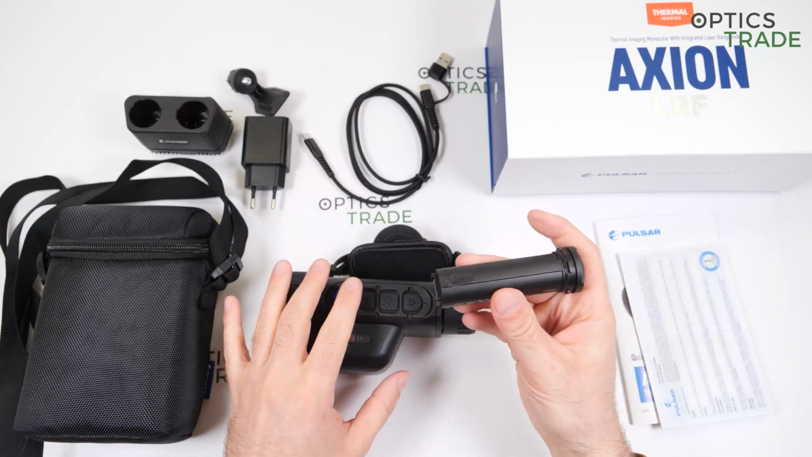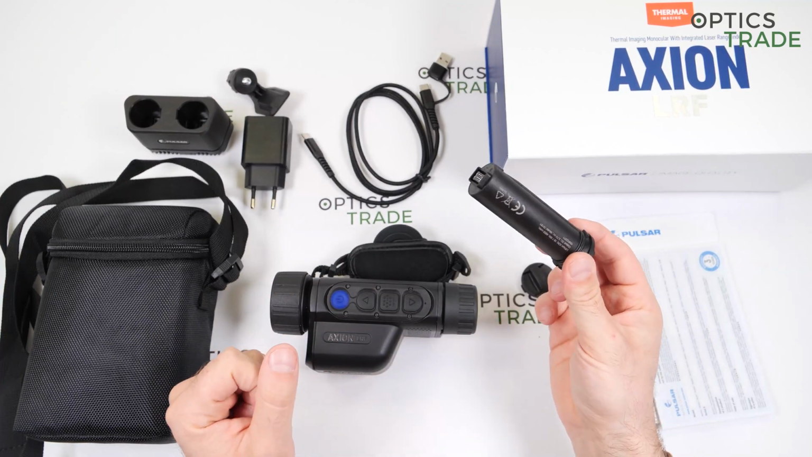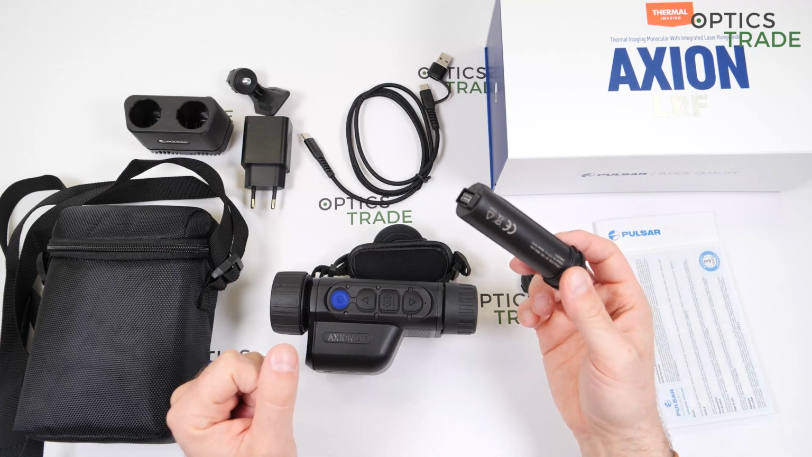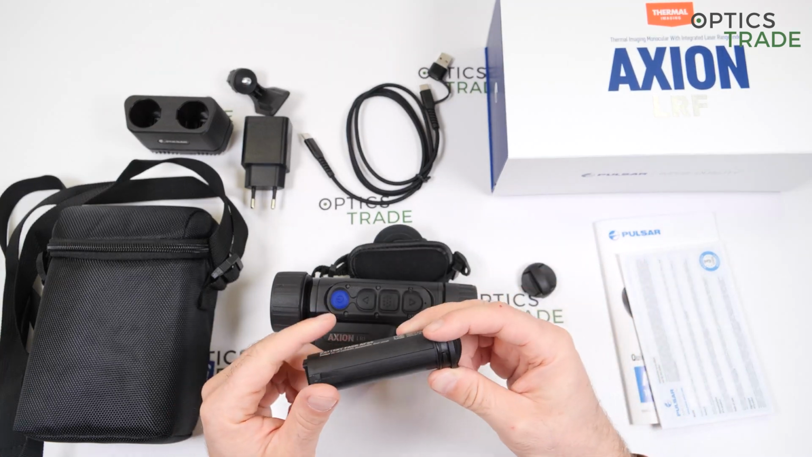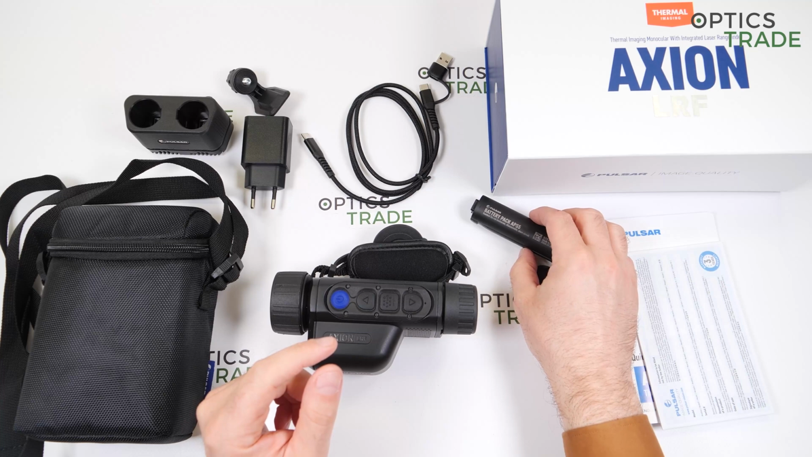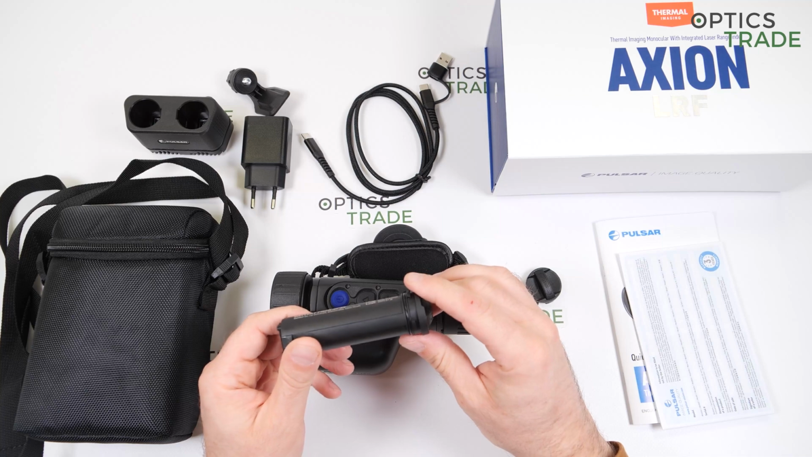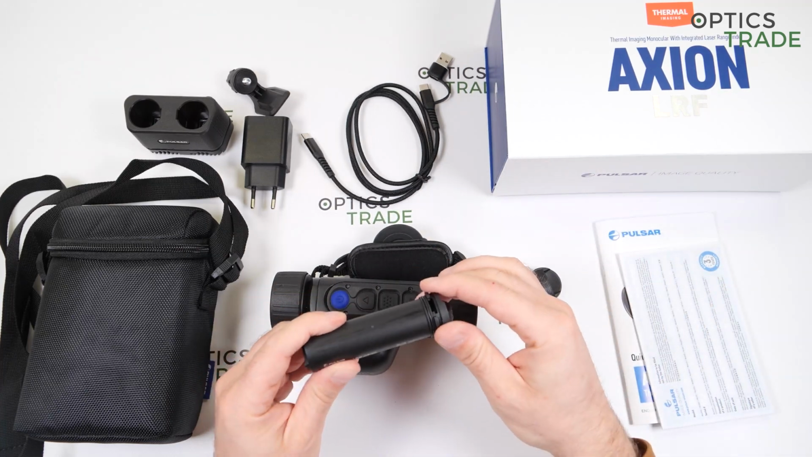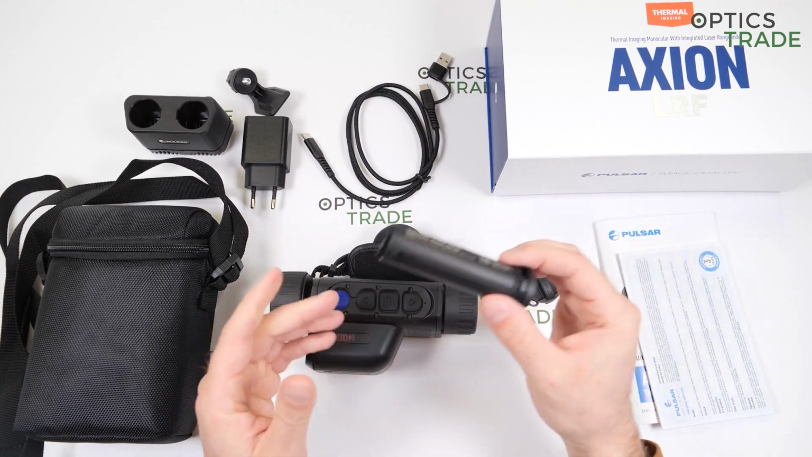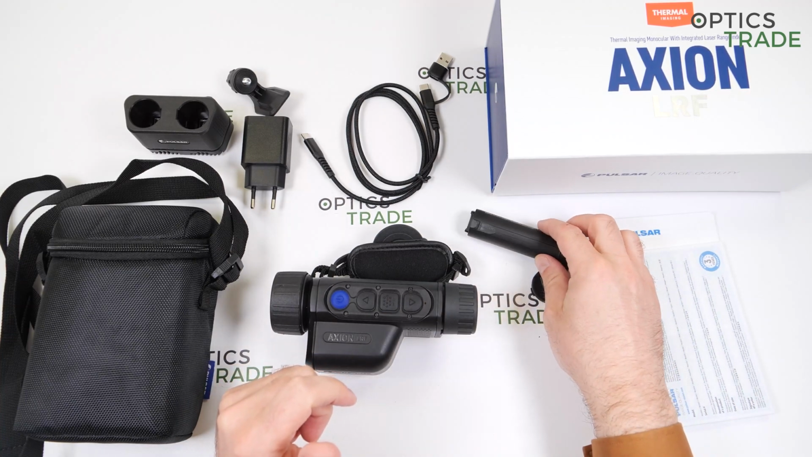The battery system, it's sweet and sour at the same time. It's really good that Pulsar offers the possibility to change the batteries anytime you wish. This is really good, and I think this is a great advantage against all the competitors at the moment. The sour is that the battery on this device is not APS-3 like it was in all other devices, but it's a new type, APS-5. So if you already have some other devices from Pulsar, let's say if you have Thermion, now you have 2 Pulsars with different types of batteries. This, I think, it's a little bit sour. It could have been done better.